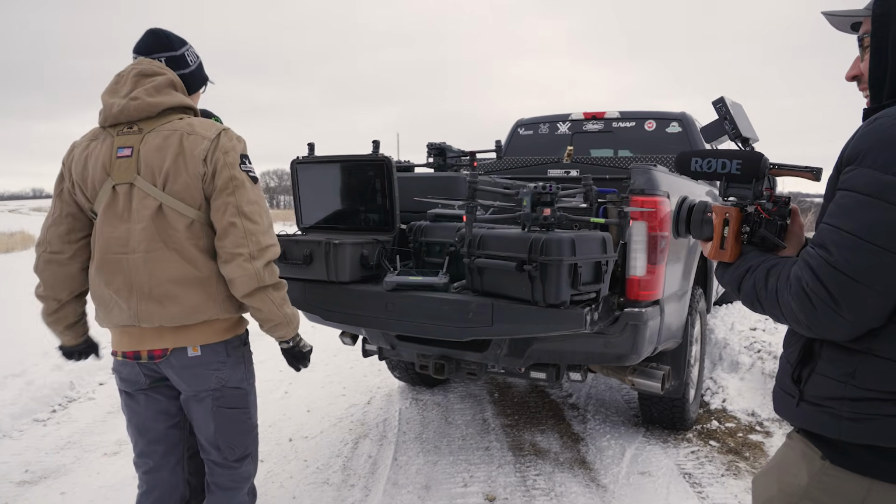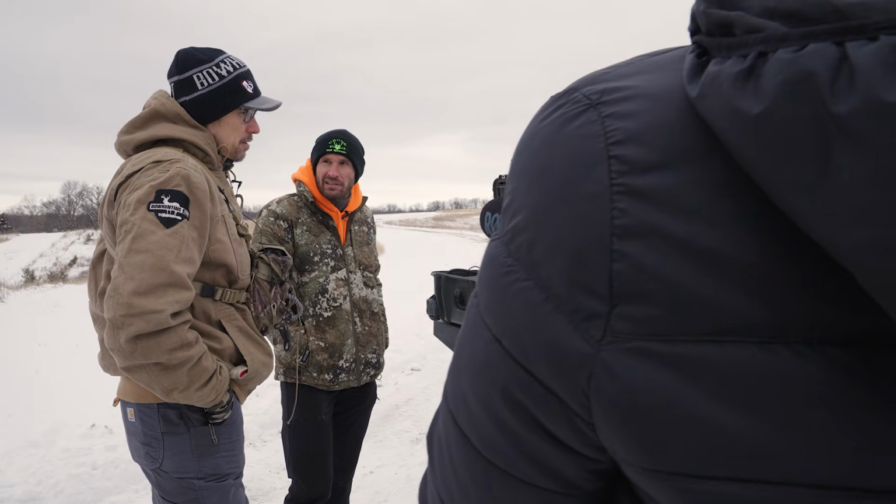Oh, we are soft. It is a little bit of a game changer because we don't necessarily have to go out and walk in the deep snow and stuff. The technology in the industry is wild. Well, this is going to be exciting.